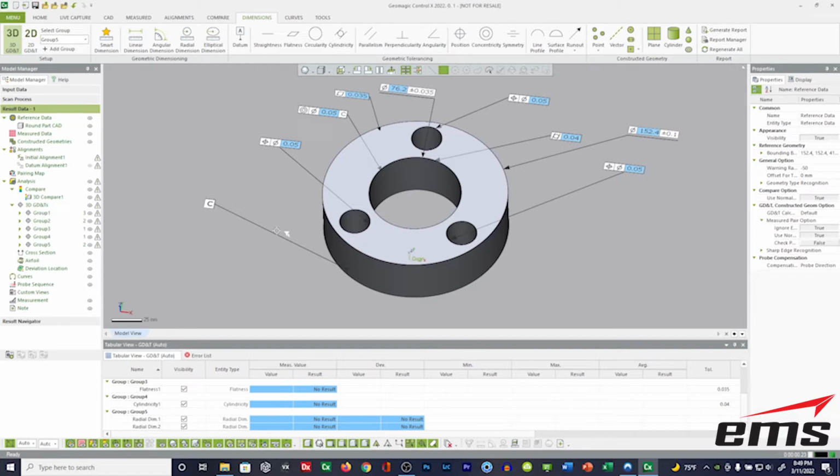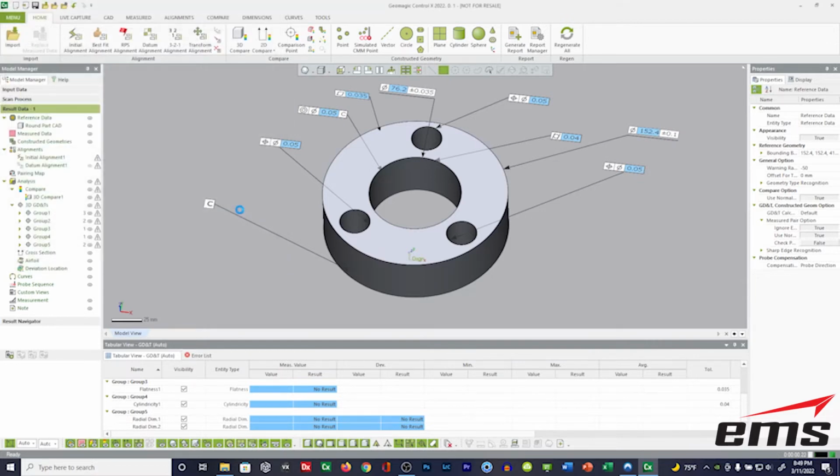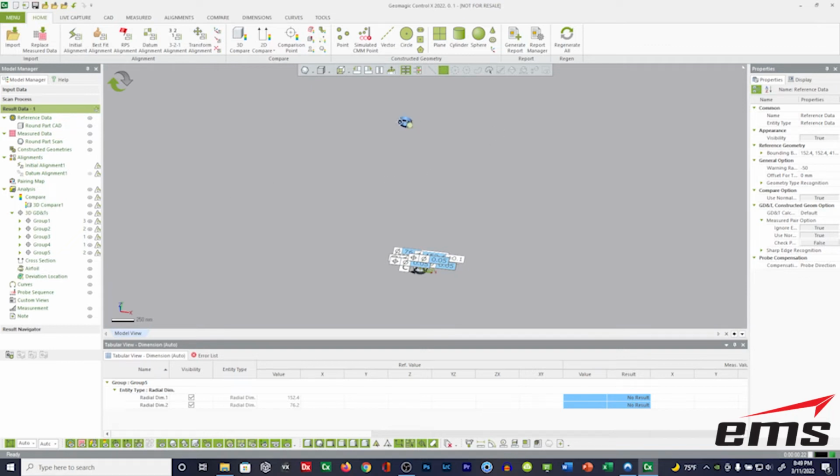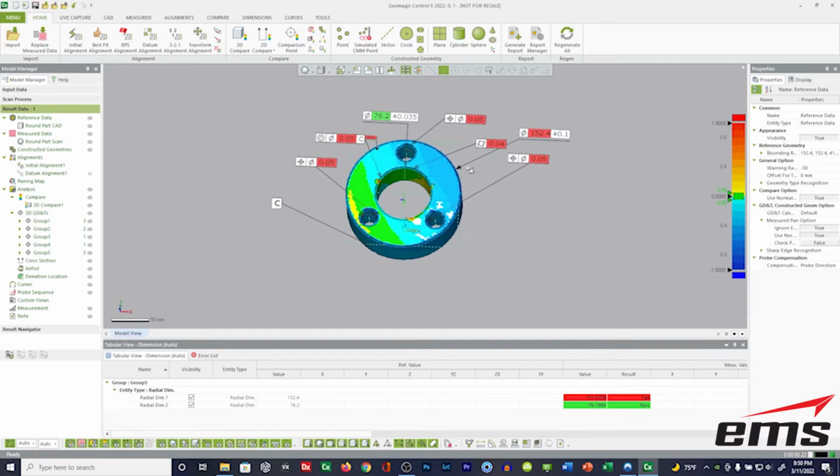And then once we get our part scanned, it's the same process as we showed. We just import the scan data. Okay. So it's going to come in. There's the scan data, which again is not in the same coordinate system. We just hit the little rebuild button, and now it's going to run that report. It's going to do the initial alignment, the datum alignment, the color map, and then all of our GD&T and measurements. Okay, so there is everything.